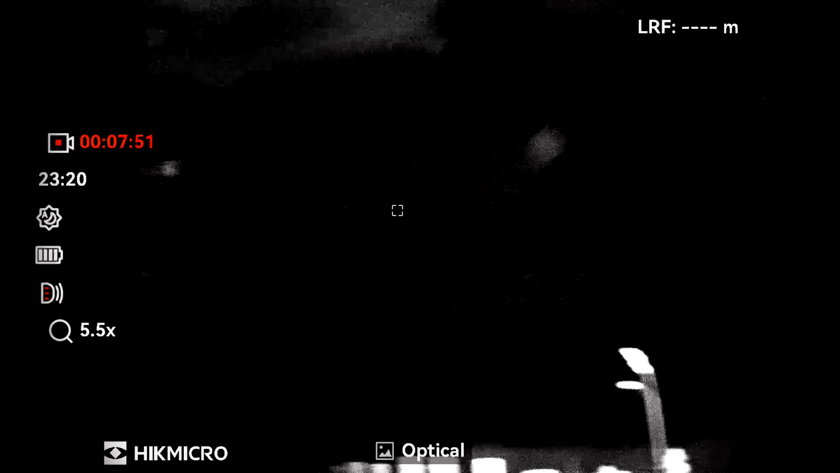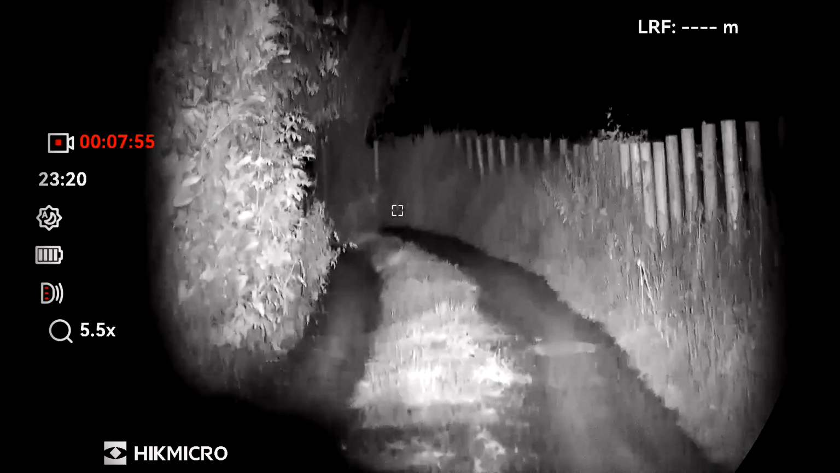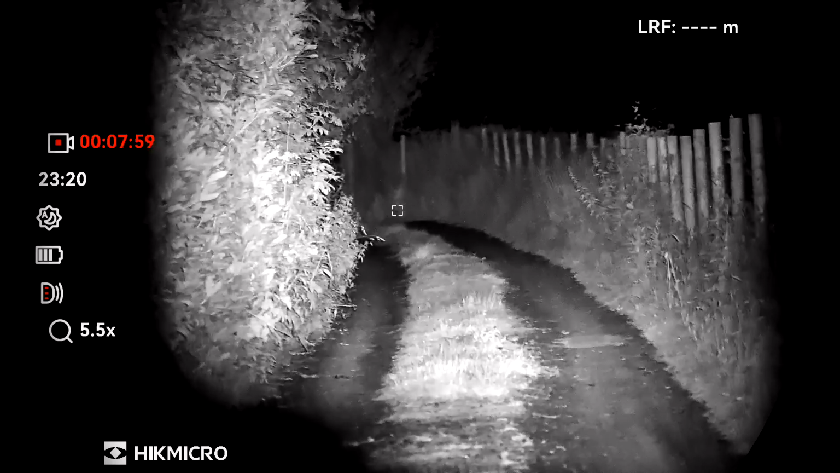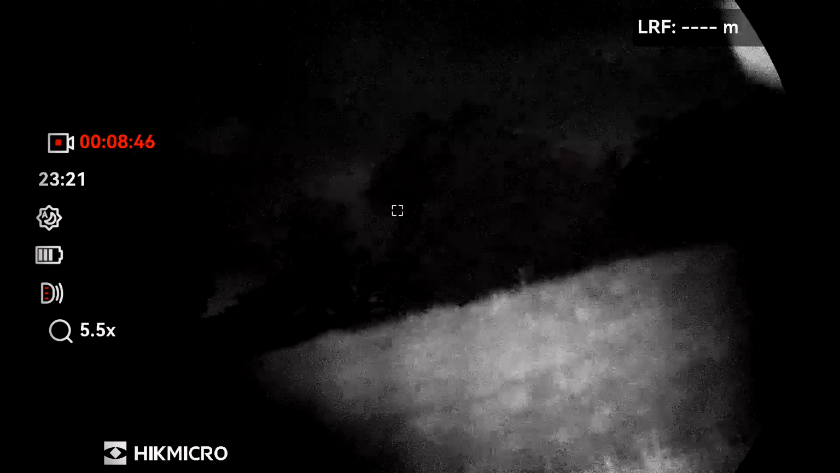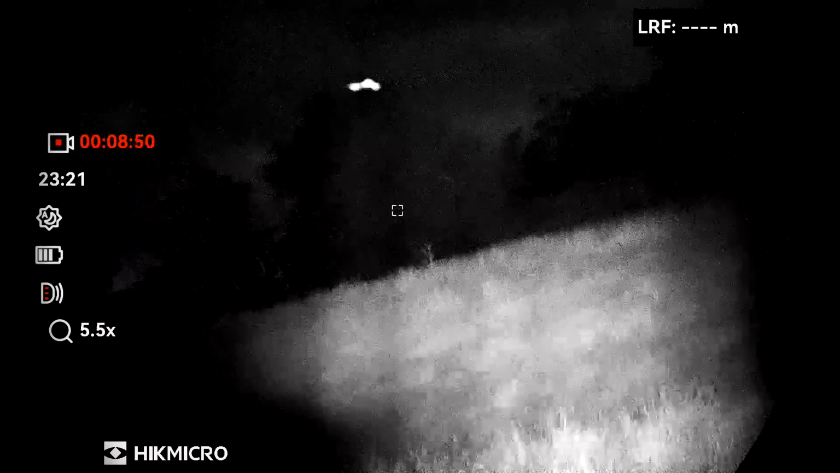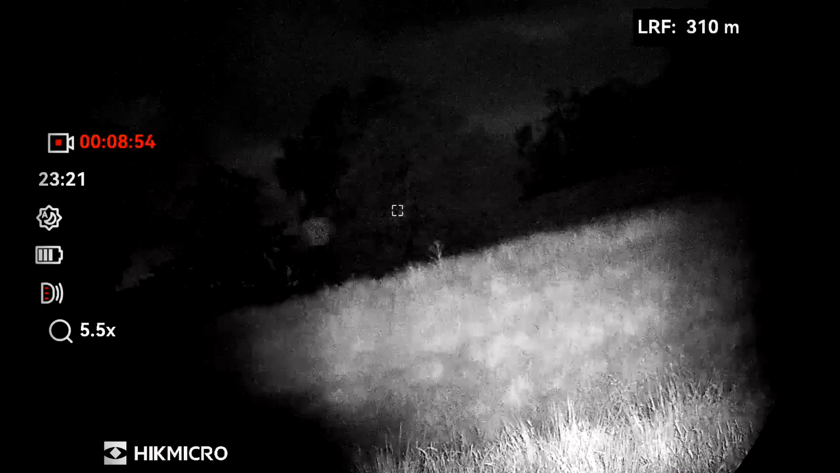Right, back to optical, night vision, infrared. I've got the IR focus still. You can see that's quite well illuminated out to 60 meters. Right, how far is that tree? 310 meters.